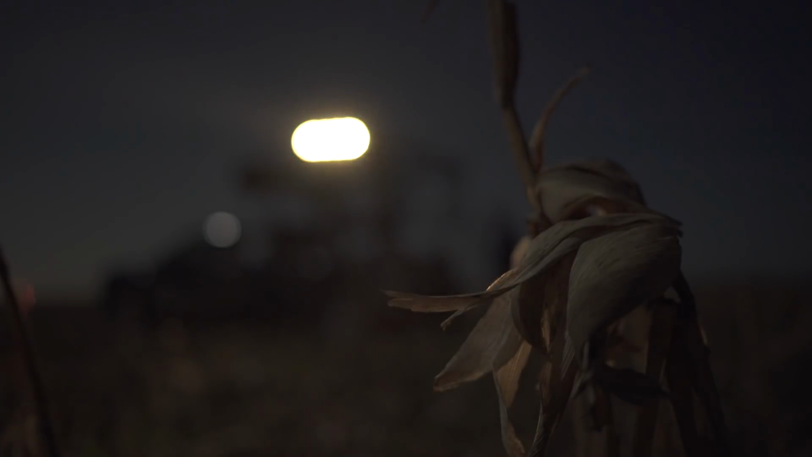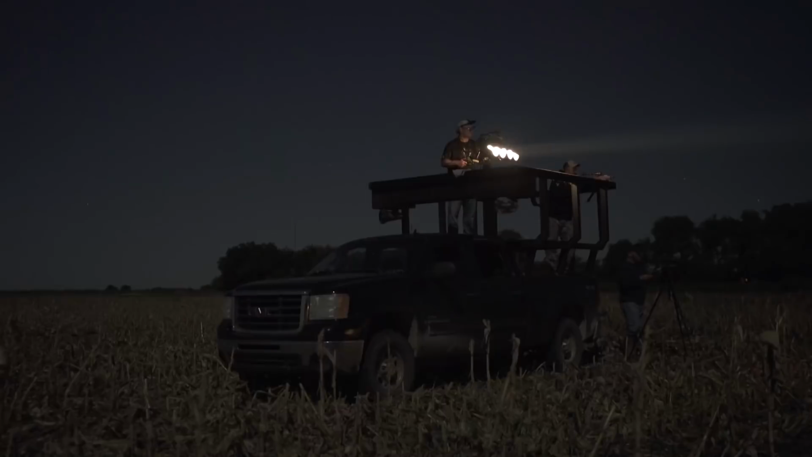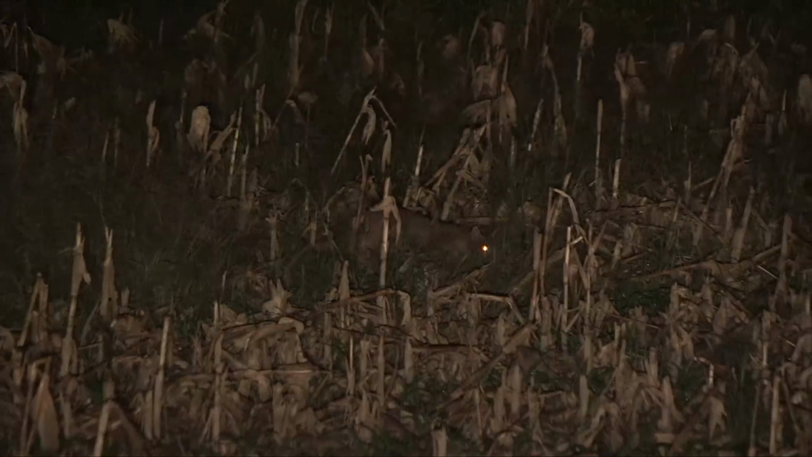It was a pretty cool stand getting to see him work his way through all that corn. We were all completely shocked how fast this cat showed up after the sheer amount of racket we made driving the truck over all those corn stalks. It was loud. I mean, loud enough to not have much confidence anyway. It just goes to show, give them what they want to hear on that particular night, and you'll be surprised what some animals will put up with.